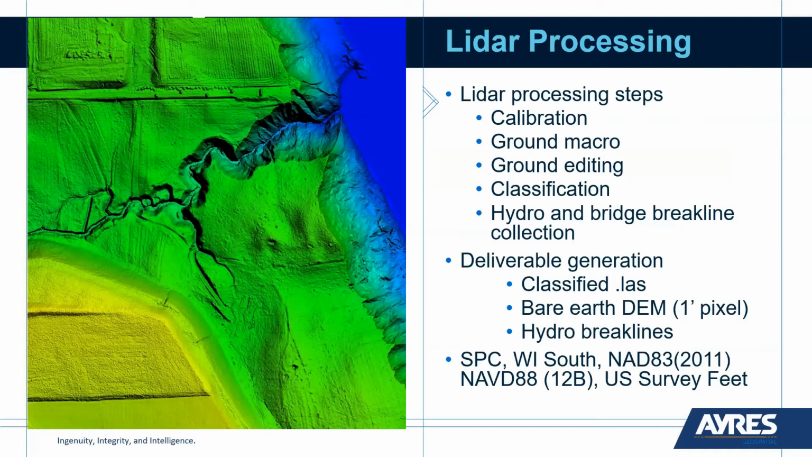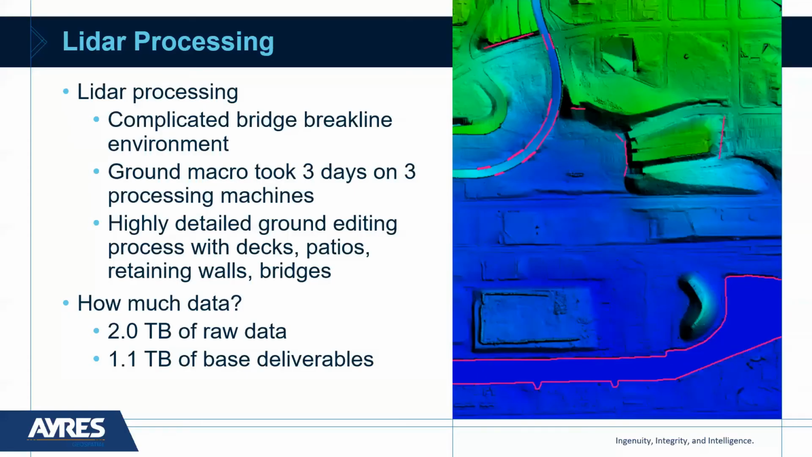at 1 foot pixel resolution. So again, that's a very high resolution for the DEM. You know, previous projects would have been a 5 foot pixel DEM. And then the hydro break lines and bridge break lines are also a deliverable.